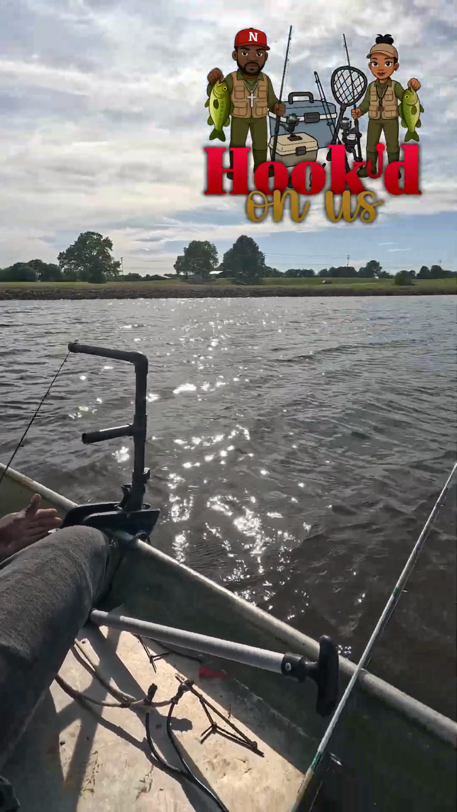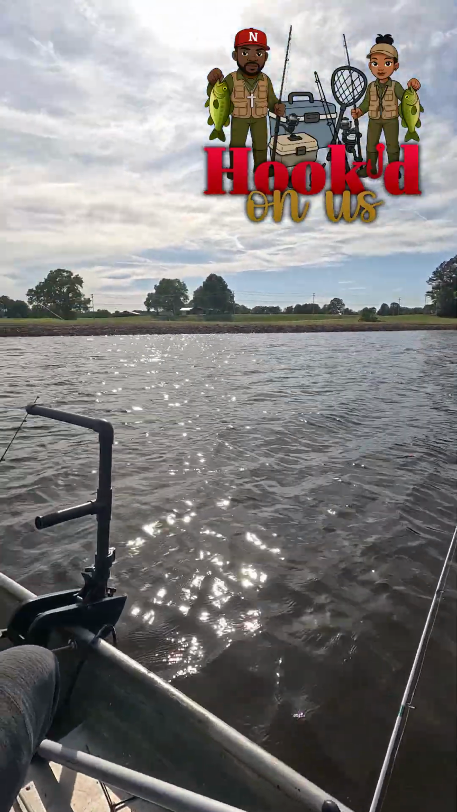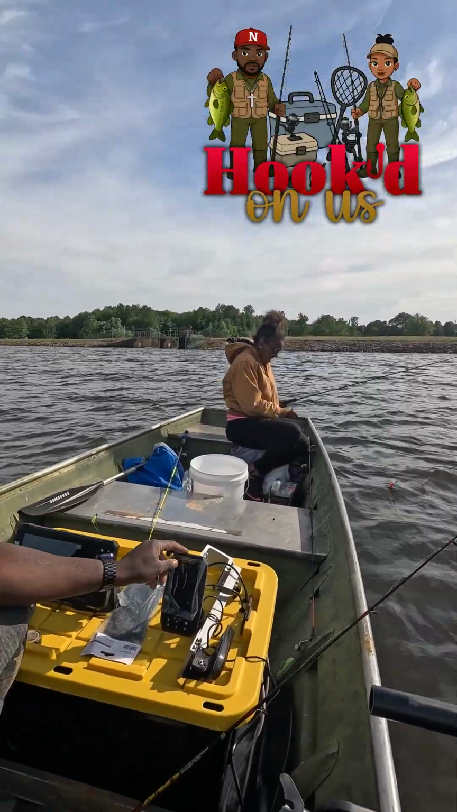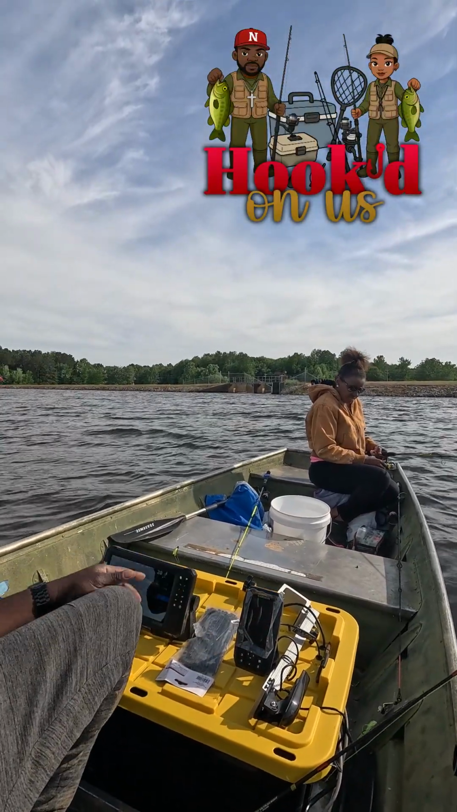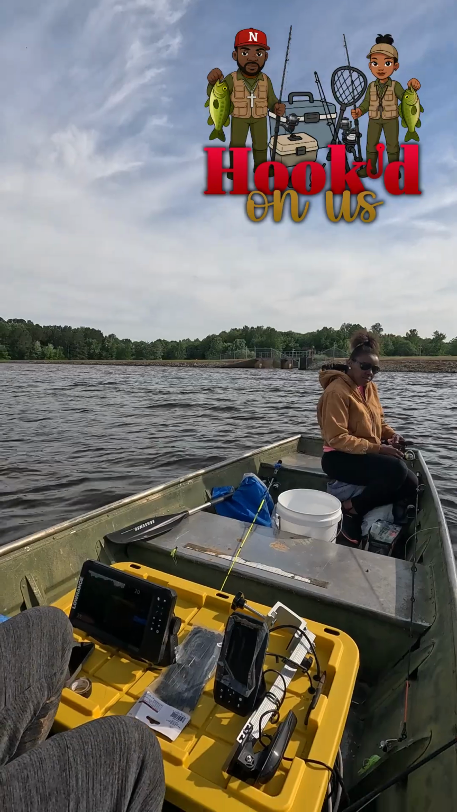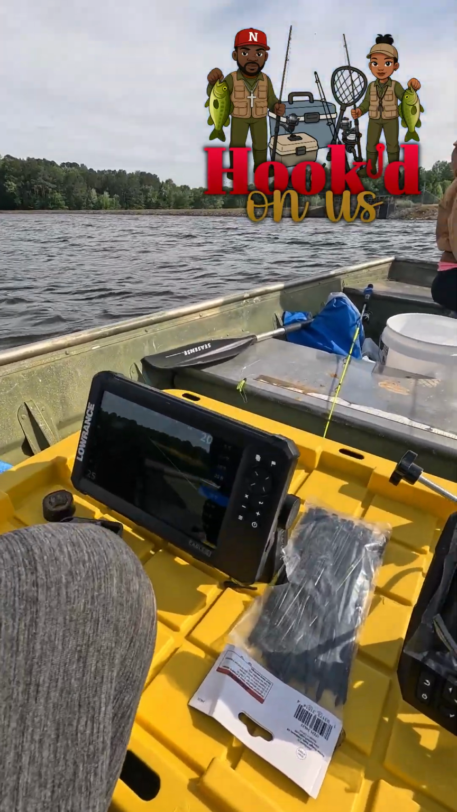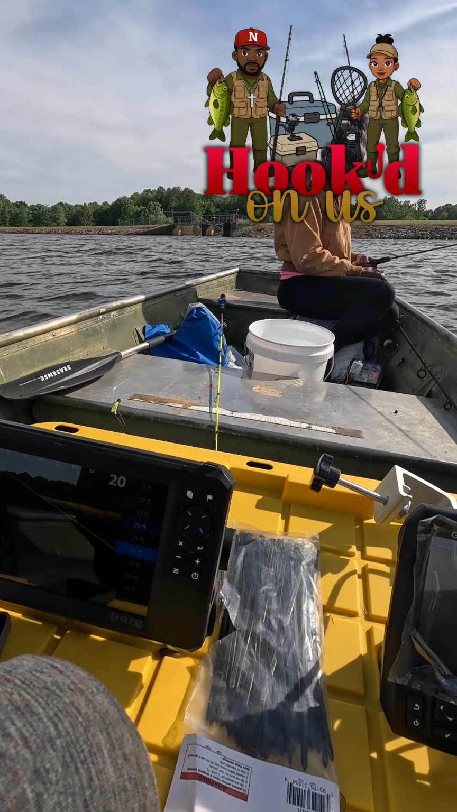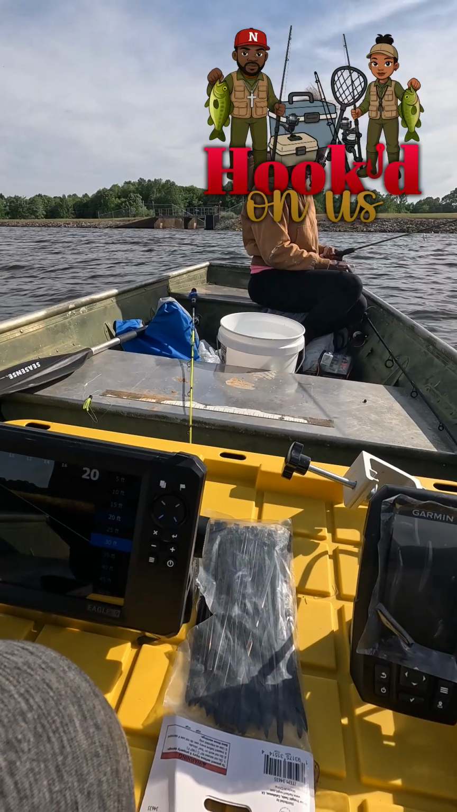And we got a 50-pound thrust motor right here, and we've had that for a while, and we had this Garmin Striker too. That's brand new, y'all can see the plastic on it. We've had that for a long time, and we just never got on the boat but a time or so with it. But you can see the fish on here. Earlier we got on the boat and we got stuck because the battery went out.